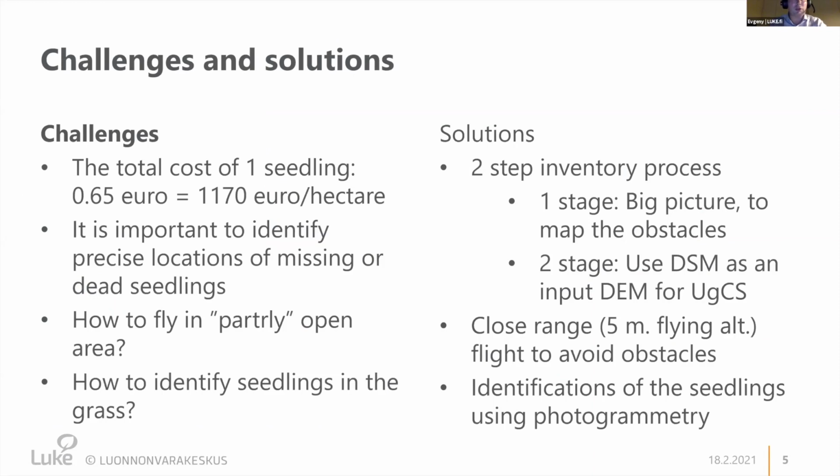So I started to think about how to solve it, and thanks to UgCS, we now have the opportunity to have a 2-step inventory process. In the first stage, you get a so-called big picture to map the obstacles, and then you can use the UgCS features to do this so-called smart flight.